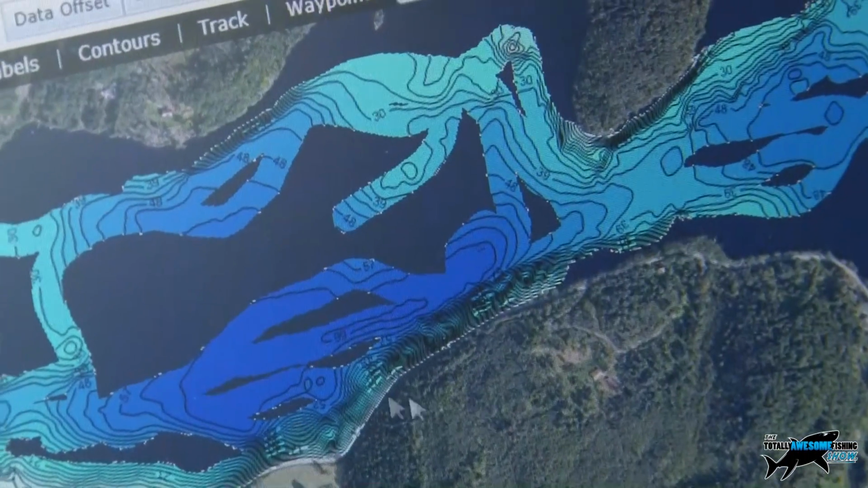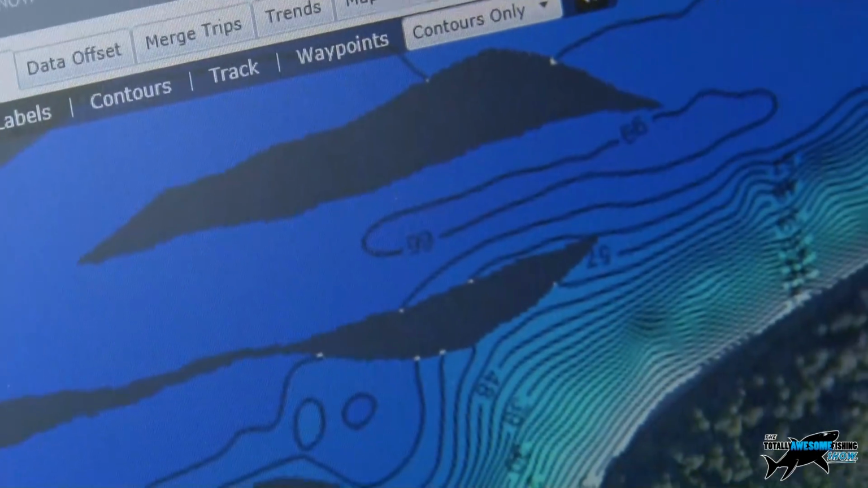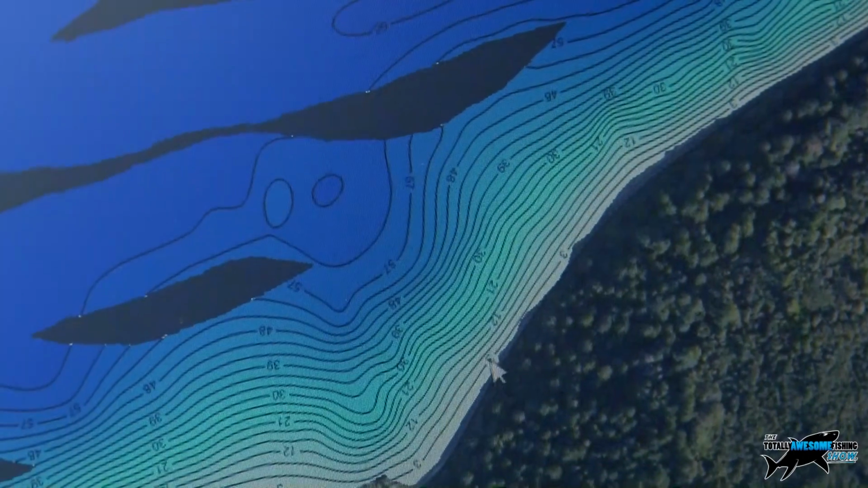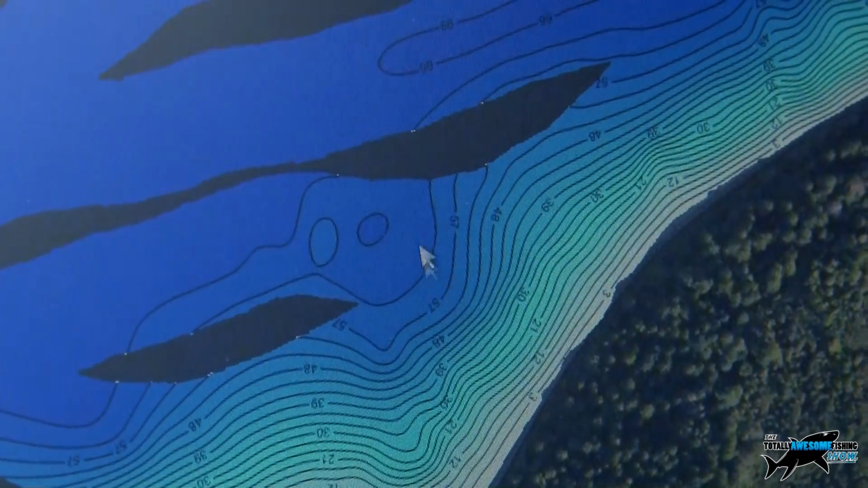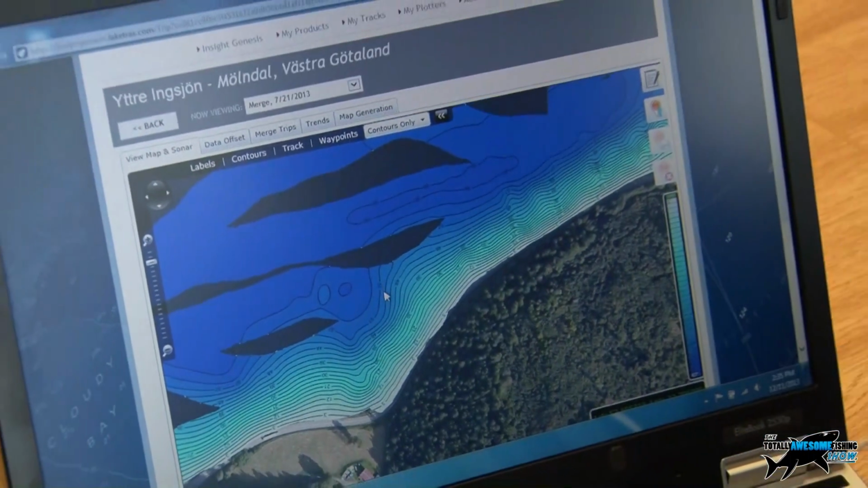Yeah. So he's done some right along the edge of the lake here, right up close to the beach. Quite a steep drop off there. Yeah. It's quite a long drop off, and then it just shelves right off at the very end. We're down to about 57 feet there.